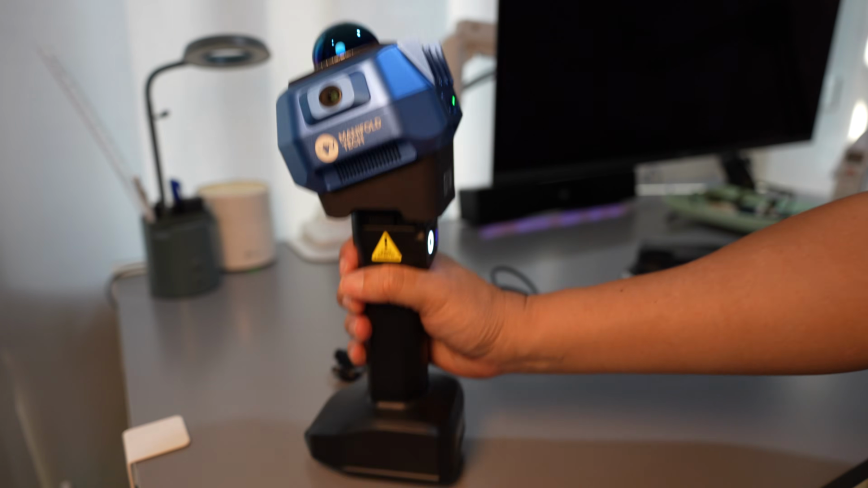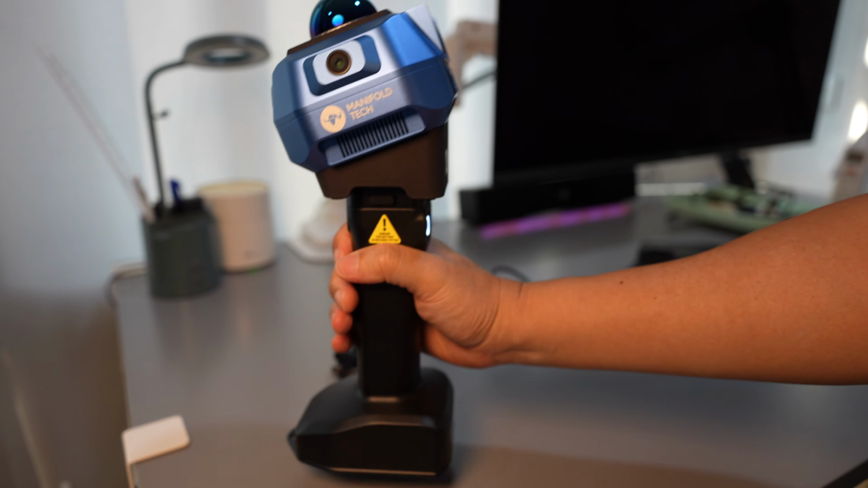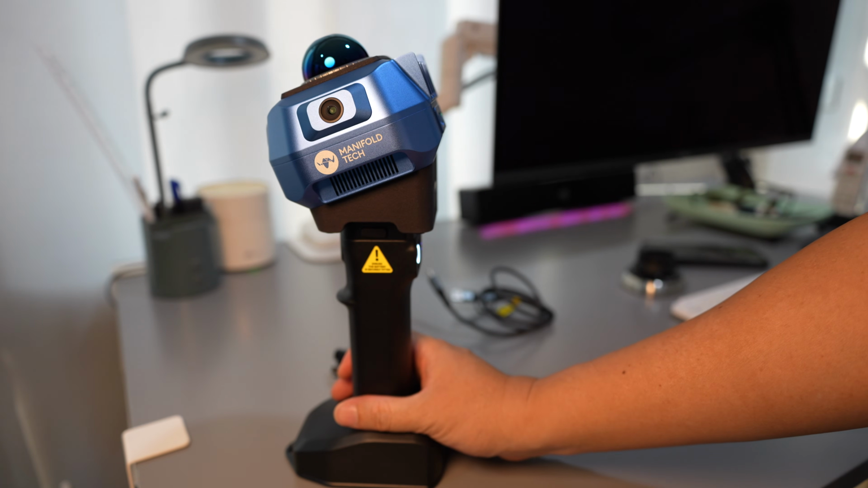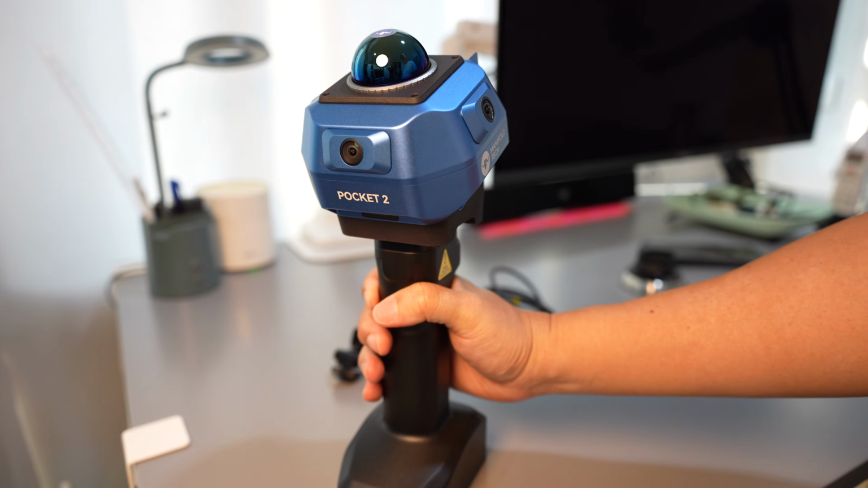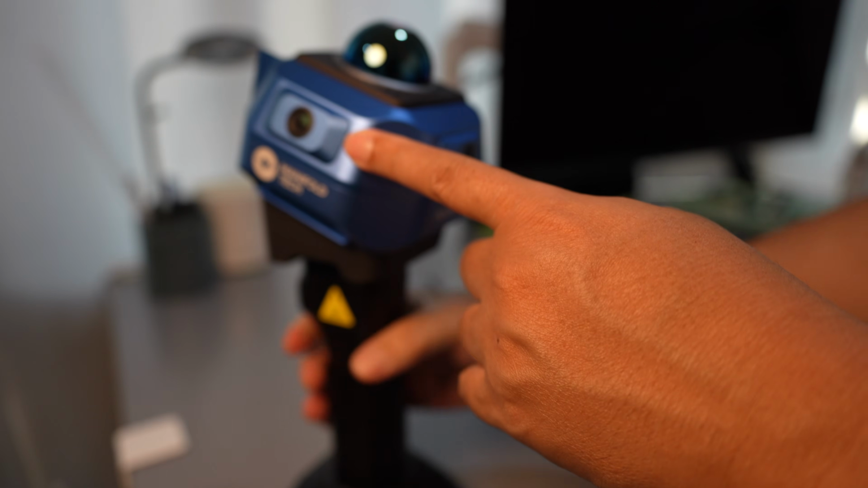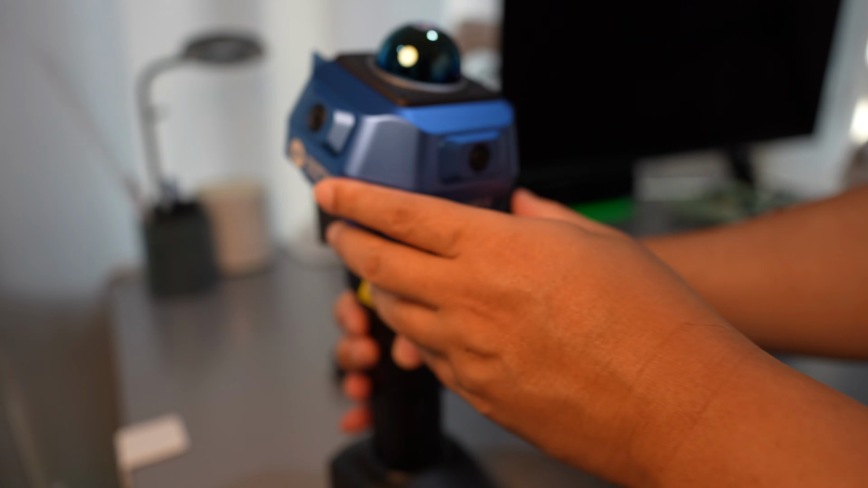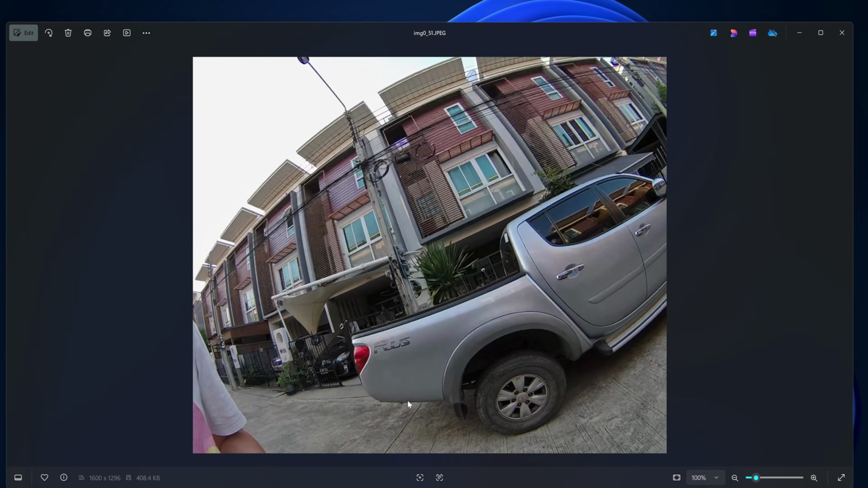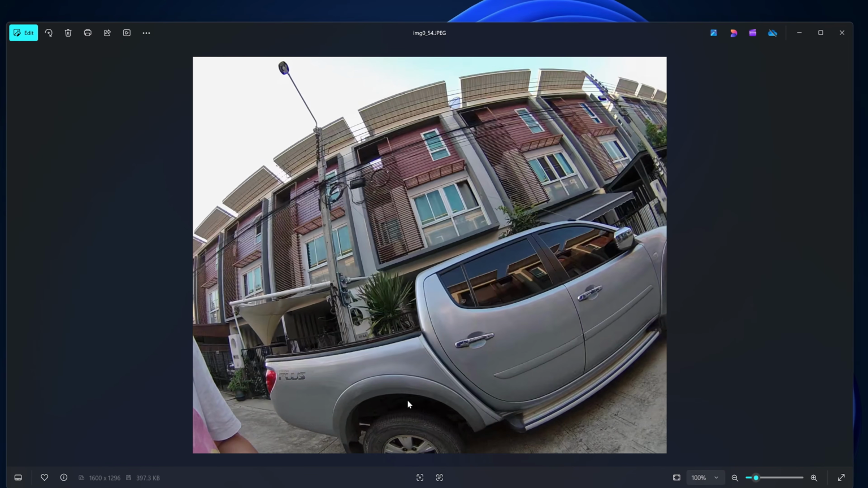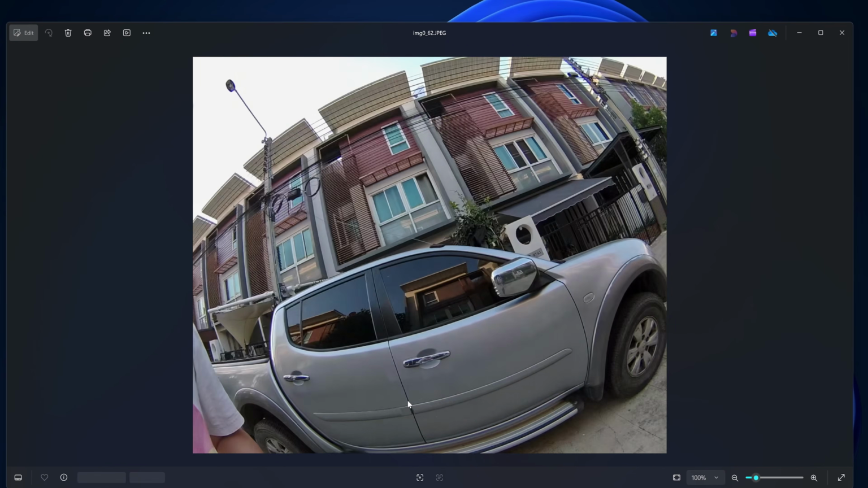The unit I've got comes with 256 gigabytes of internal storage and is not expandable. It weighs in at 1,250 grams, making it heavier than the SHARE S20, the C1, and the FJD Trion P2. The Pocket 2 is equipped with three 2-megapixel RGB cameras, all working together to generate the colorized point cloud. The photo quality is pretty decent.